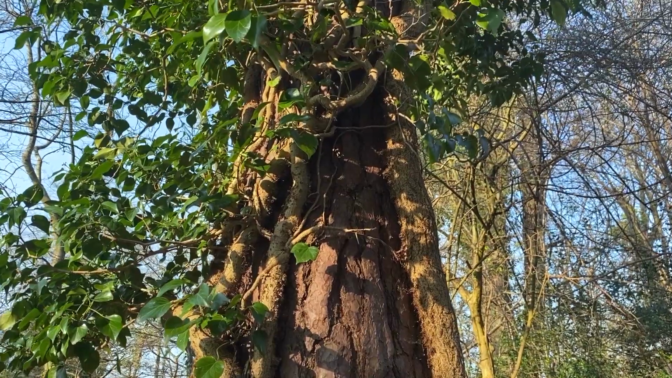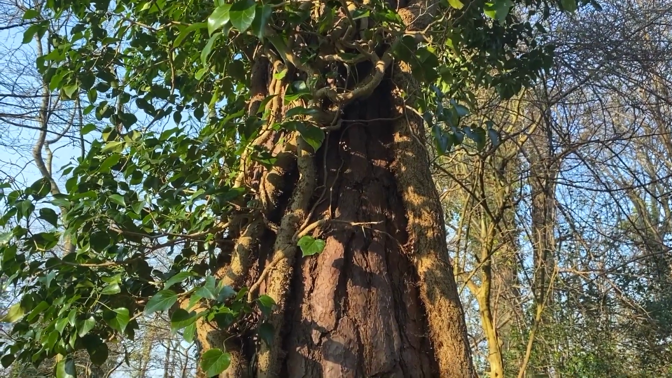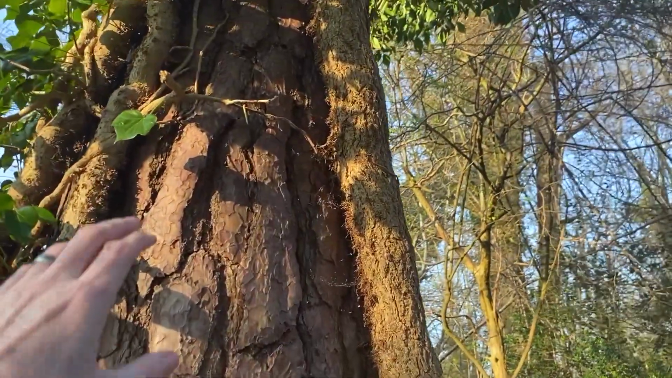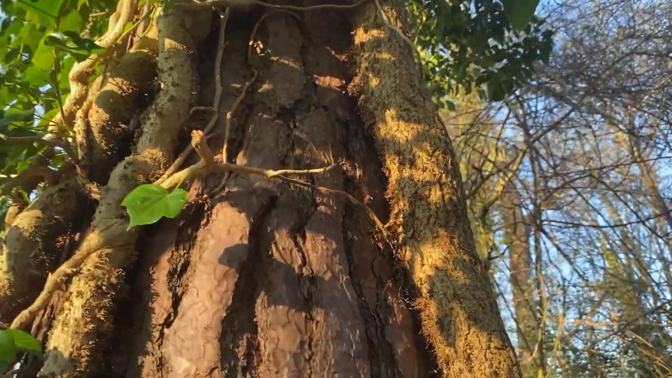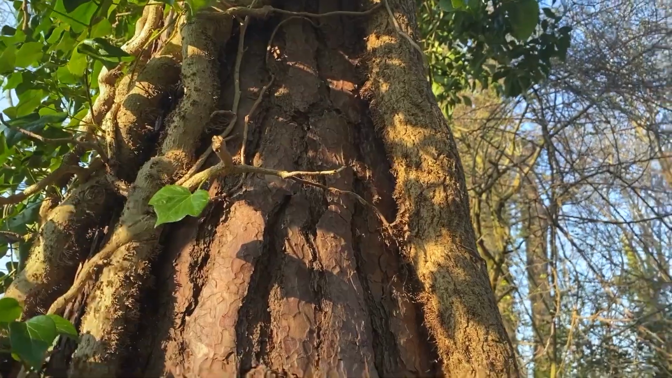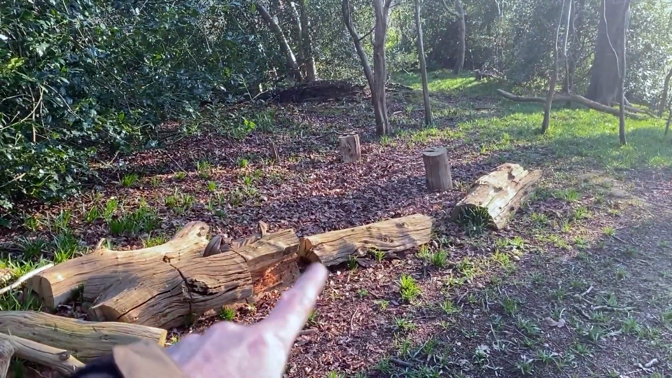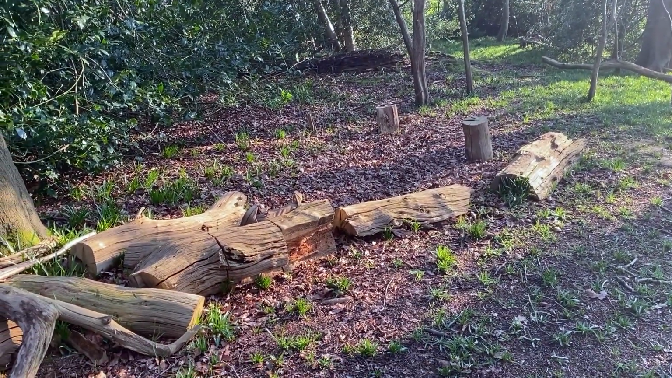So guys, this is the wonderful tree where the camera was attached. I've just got here, I've just taken it down. It was just up here, and as we pan around, this is where the action takes place.